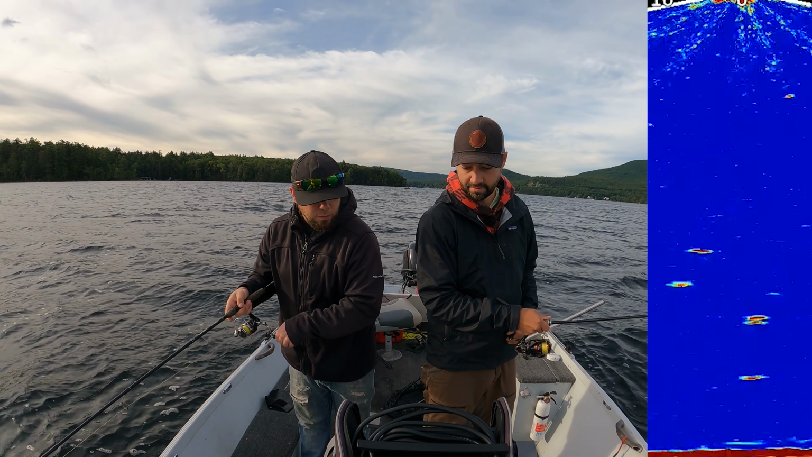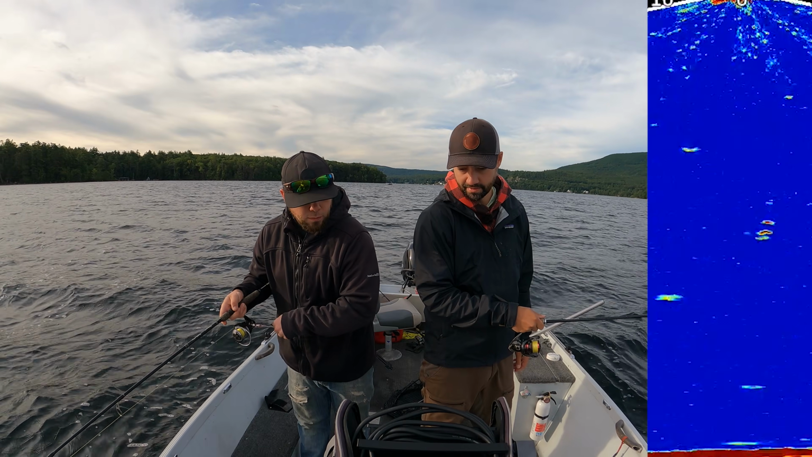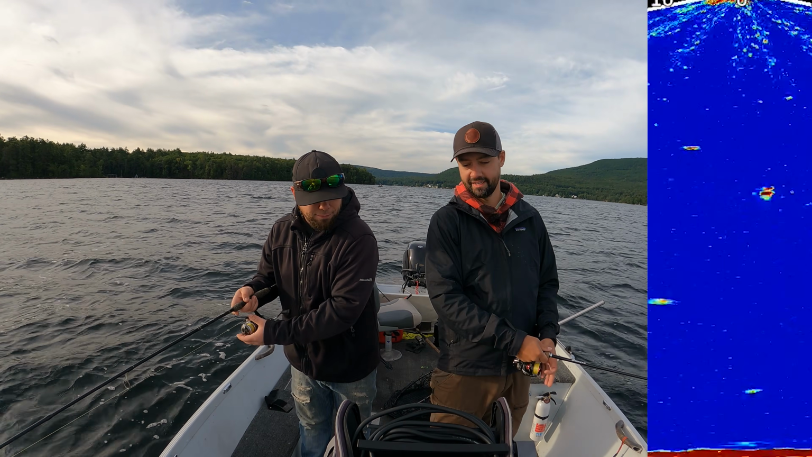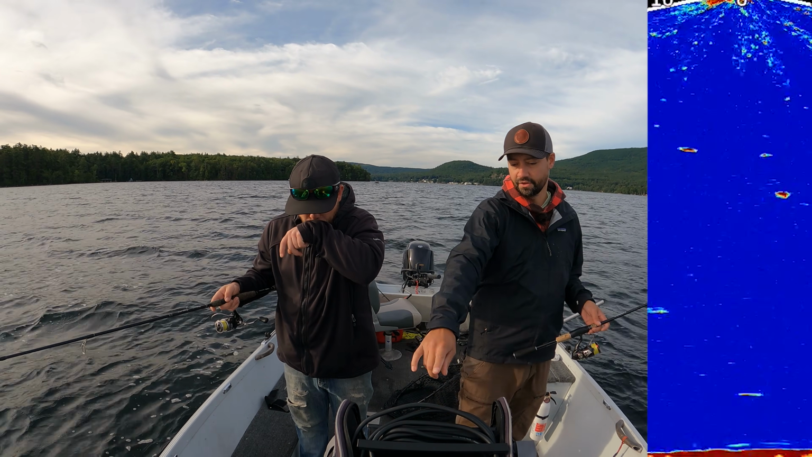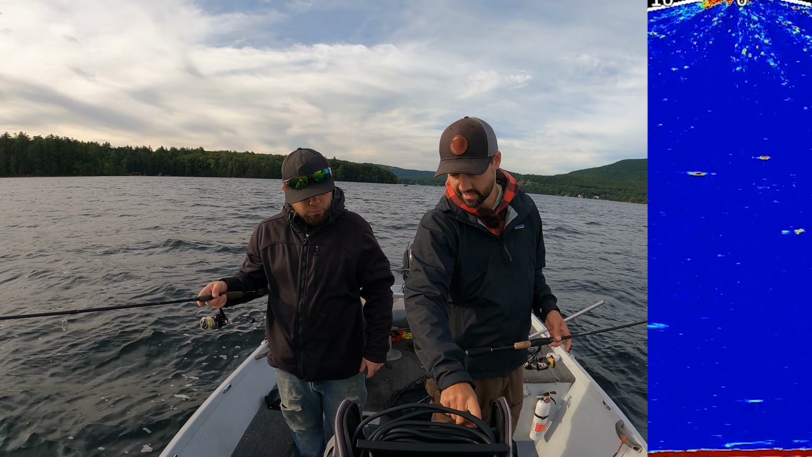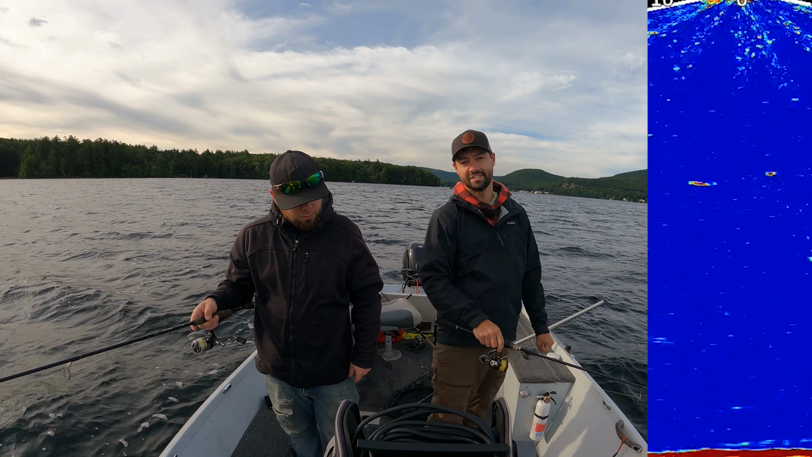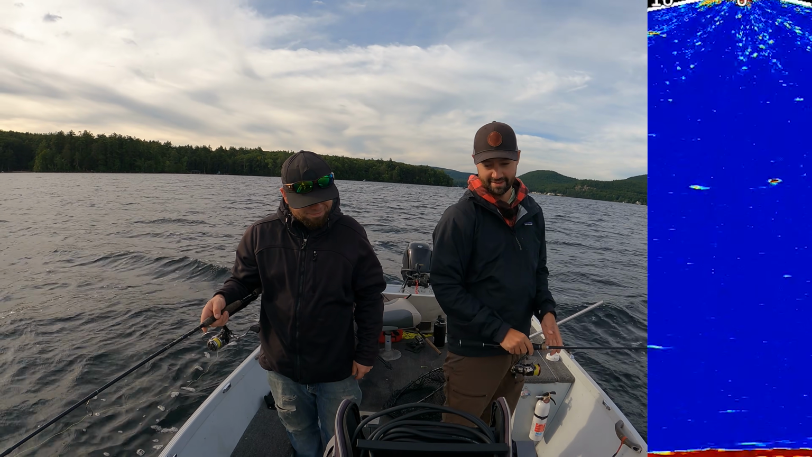Keep going, keep going. See how he stopped? So he's hitting the thermocline, so he doesn't want to be in that warm water. So in theory, the lake is separated right here at that 40-foot mark. All that chase work, folks, and now we go all the way back down.